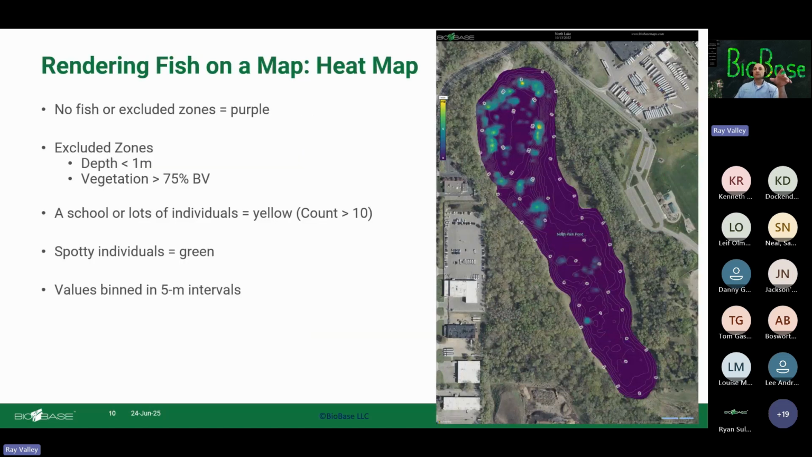Now we can move into the cross section images. What does this look like on a 2D surface? We're really working towards a 3D understanding, but how do we create a map of this? So this is one feature, you get a heat map. The purple is where there was no fish, or these are excluded zones.